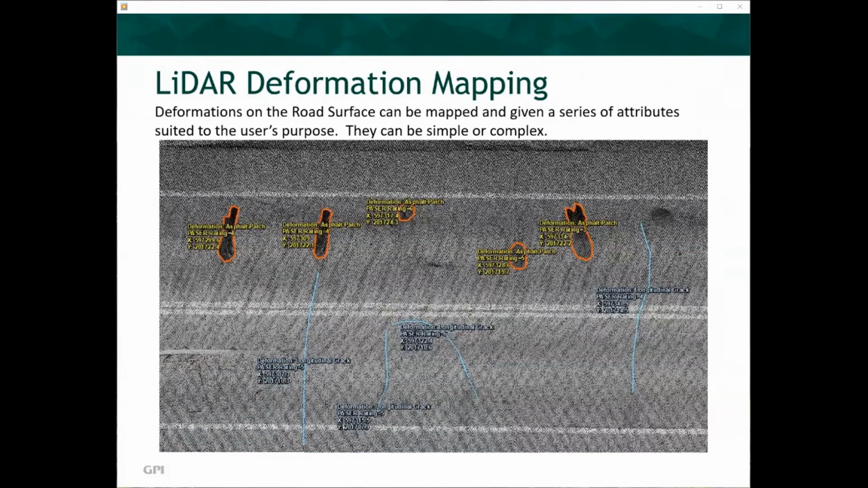Deformations on the road surface can be mapped and given a series of attributes suited to the user's purpose. They can be very simple or very complex. This example shows a variety of patches and cracks in the pavement surface. Each can appropriately be mapped with a polygon or line segment. The attributes can include the type of deformation, PASER rating number, the coordinates in X and Y for the deformation, and in the case of an applied patch, the date the patch was applied.